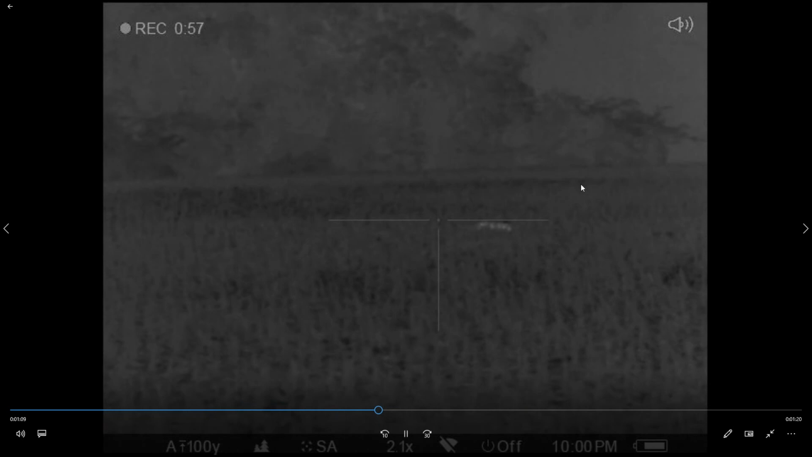So we don't really know who killed it. I think I did, because I think I saw it on this video drop right away, and I shot for a headshot. I see something back there in the background, but anyhow, that worked out real well. We recovered those hogs.